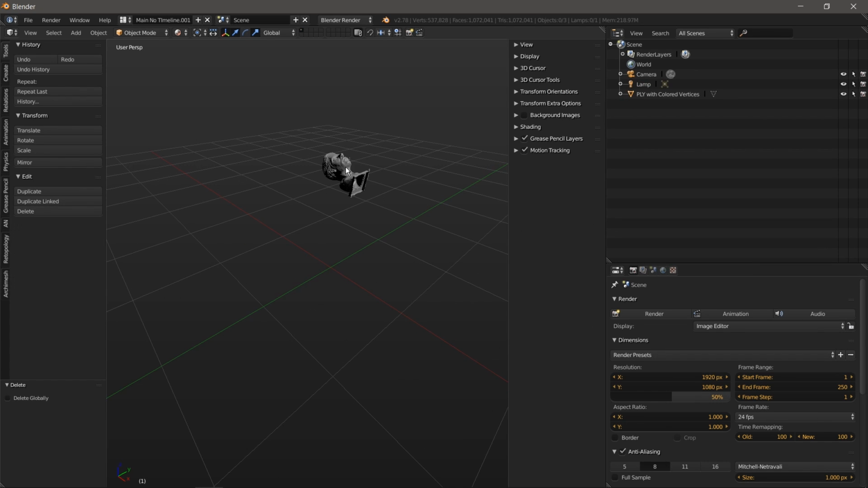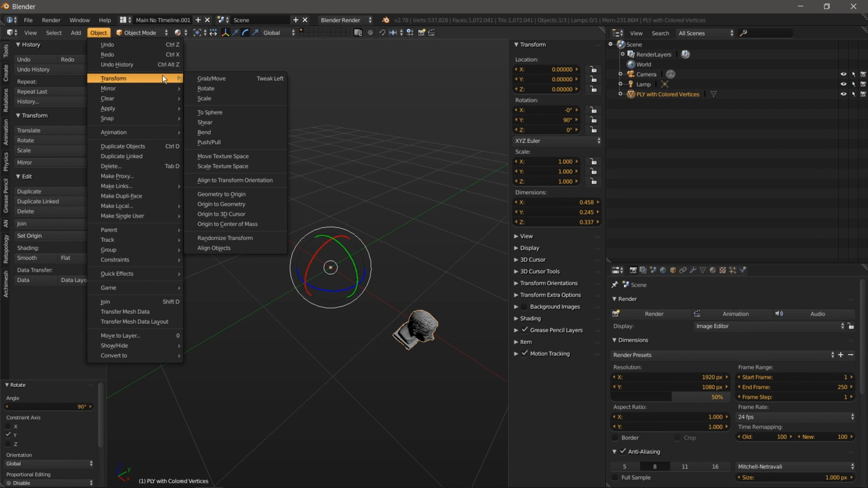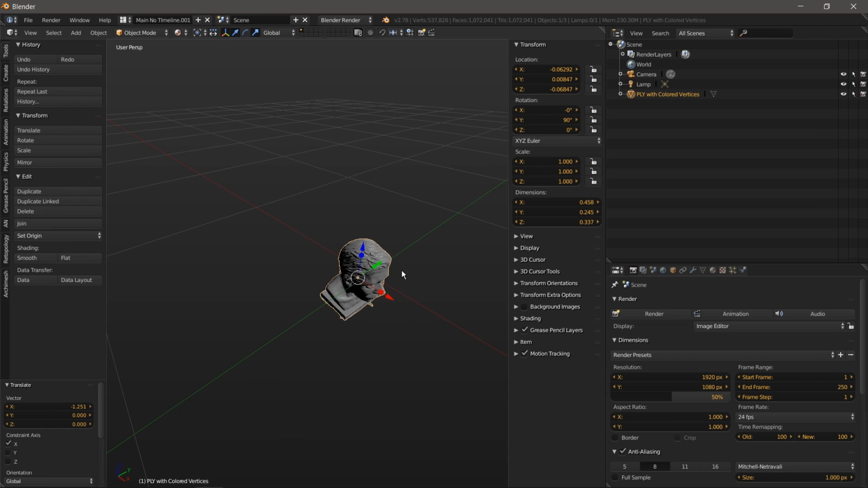And the widget is in the wrong place, and this is rotated wrong, so I'm going to fix that. I'll rotate this 90 degrees, and then I'm going to go to Object, Transform, Origin to Geometry, and that'll fix the widget, and then I can just place this in the middle if I want.